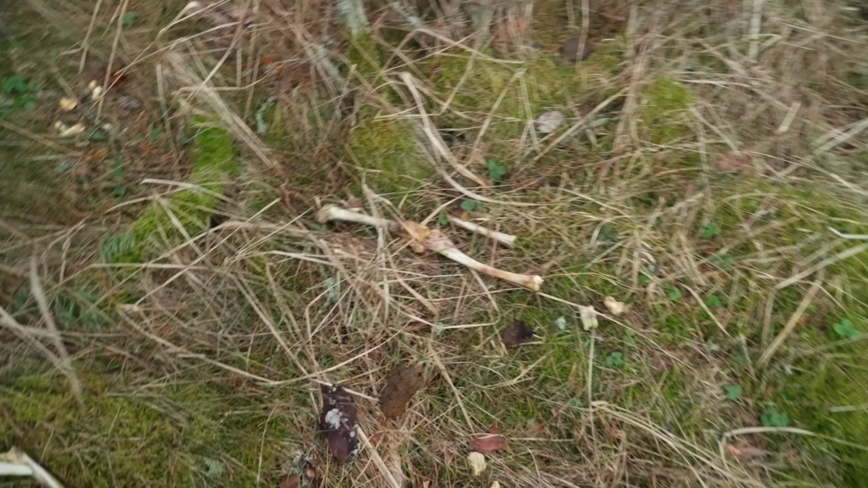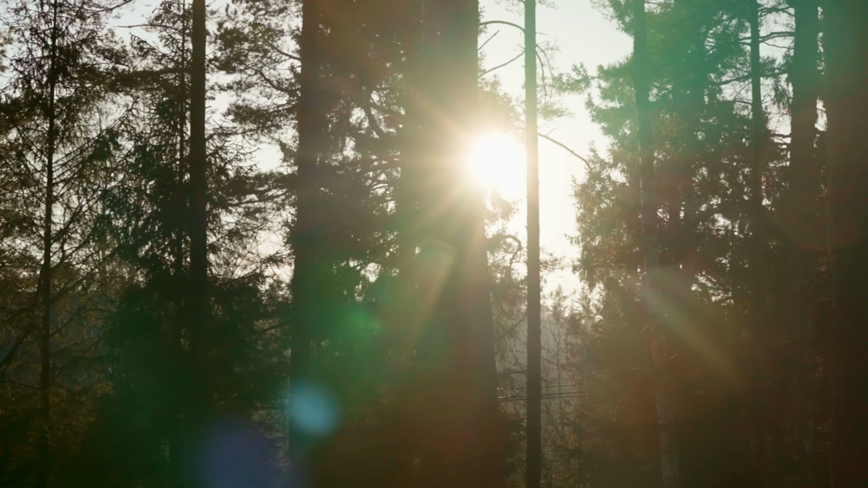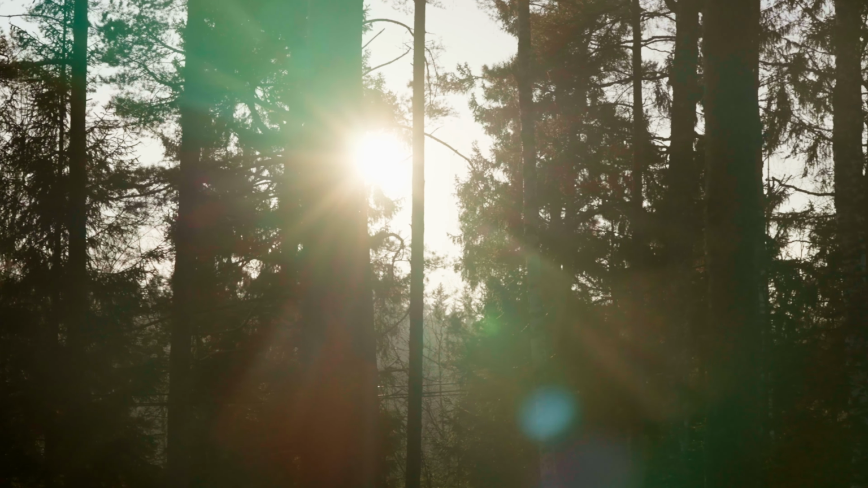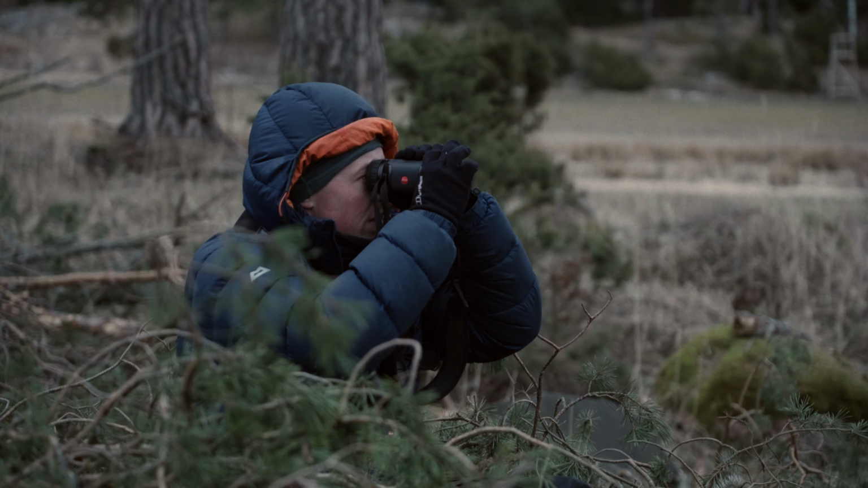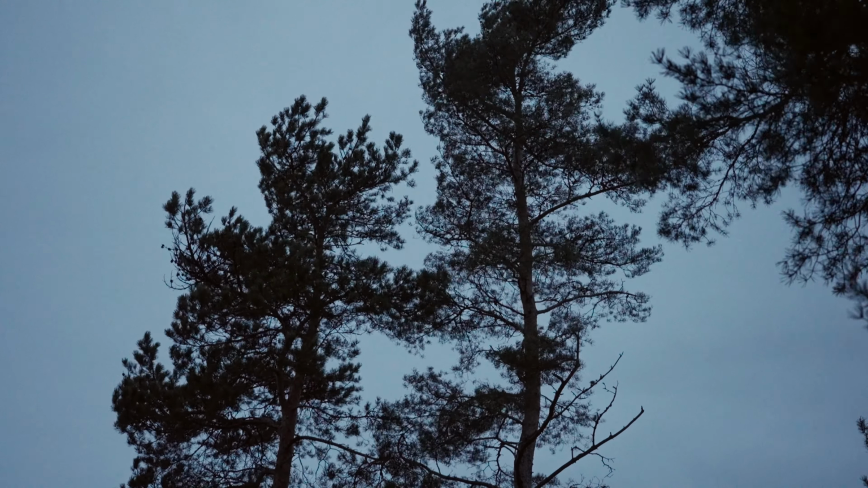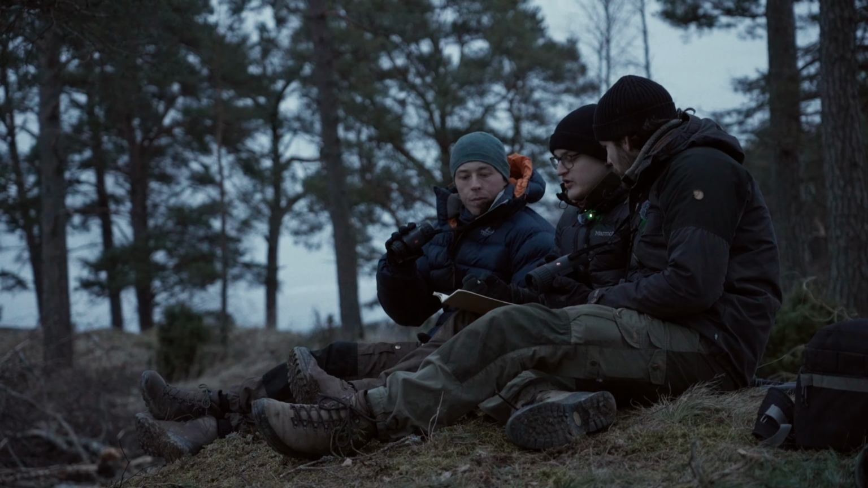During the nights, we also made use of some clever tools. Lynxes are mostly nocturnal, so our best bet is to use the thermal cameras and spot them in the dark. With the thermal, we will see a lot of animals and we have to be able to tell which one is lynx. And through the thermal, it looks quite different than in real life.